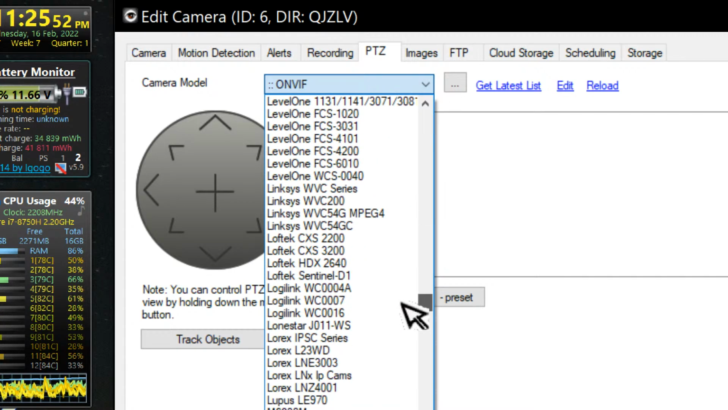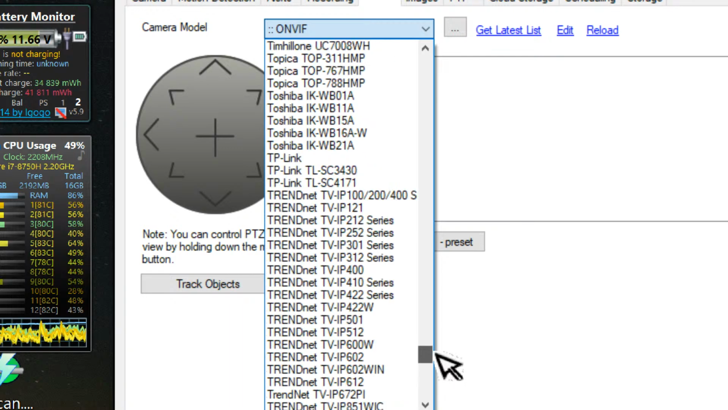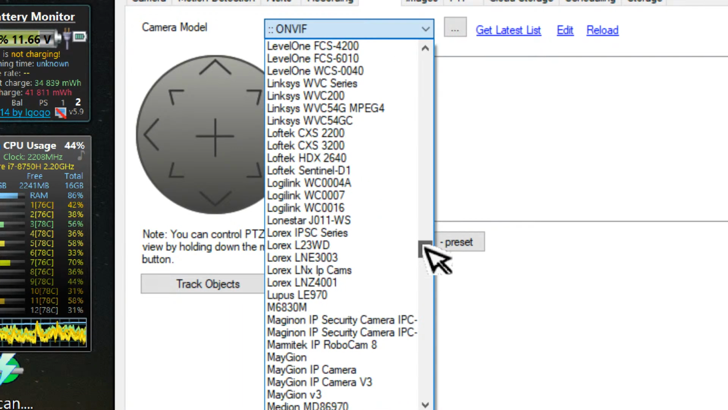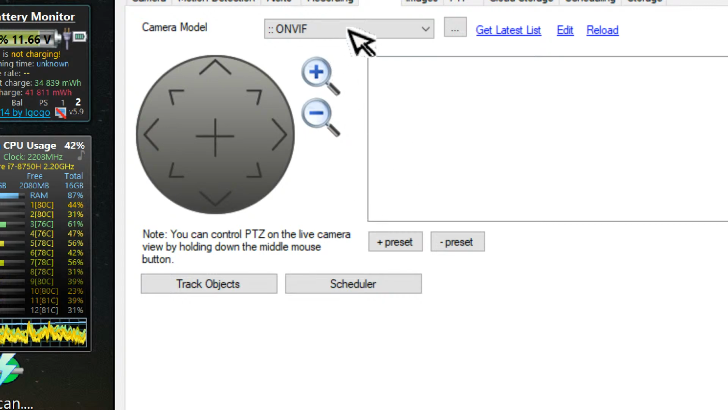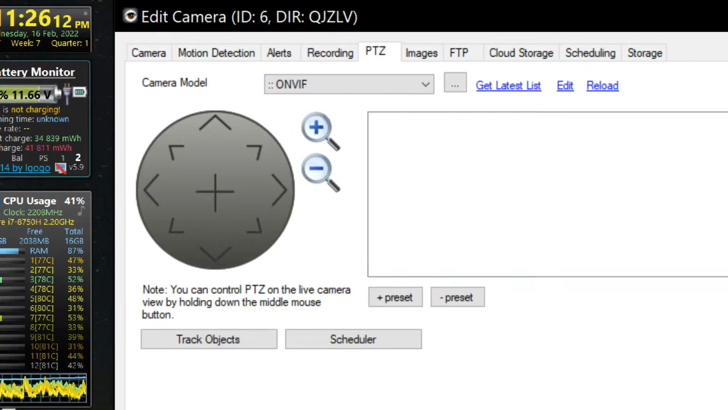I doubt if the camera model would be on there, and I wouldn't even know which one it's approximating. Chinese cameras. I wonder if you can scan. There's always stuff to learn, guys. It's never ending.